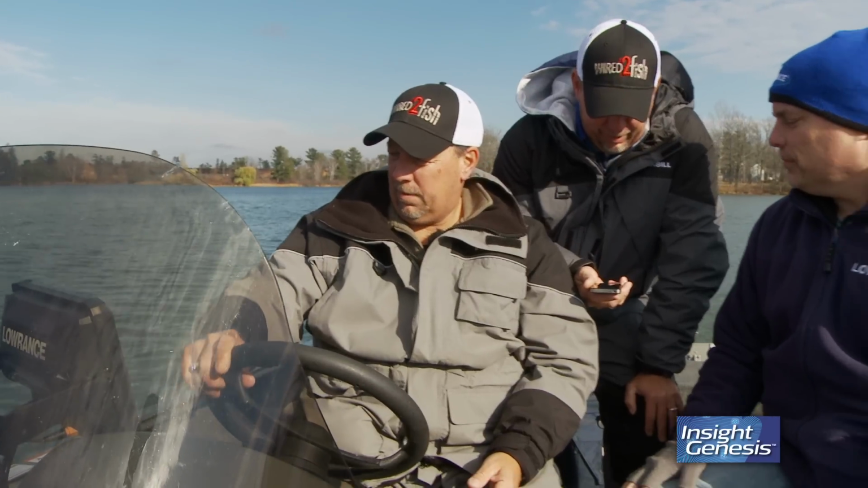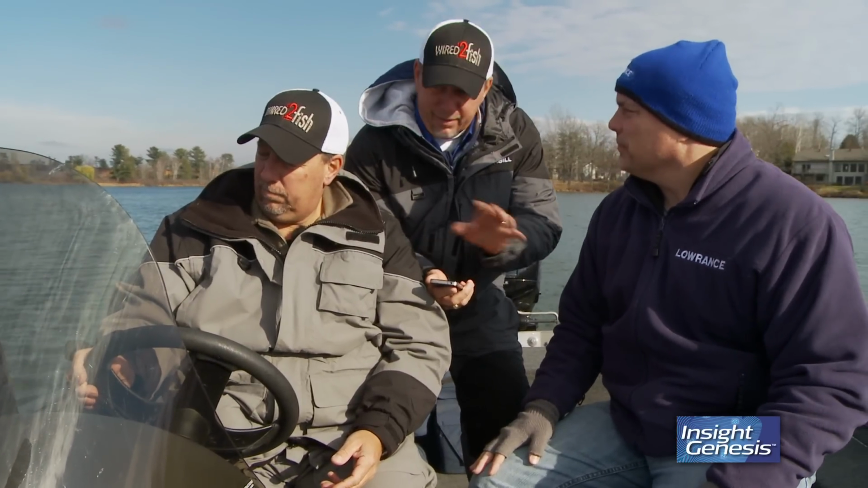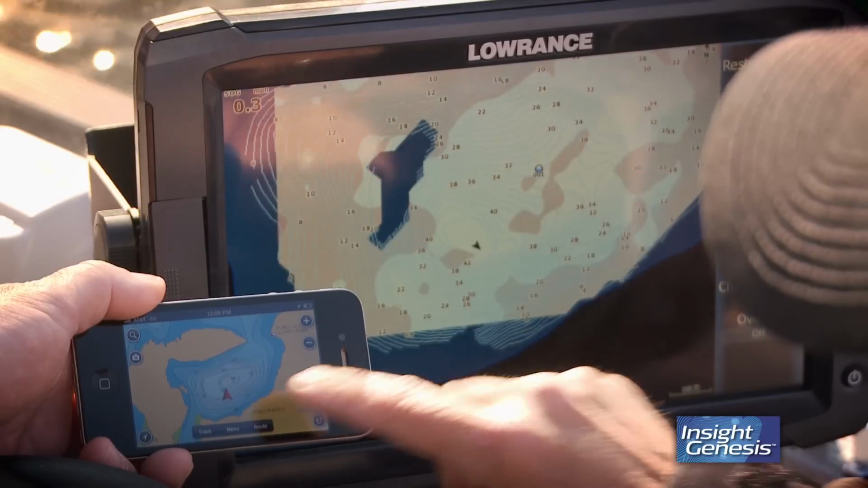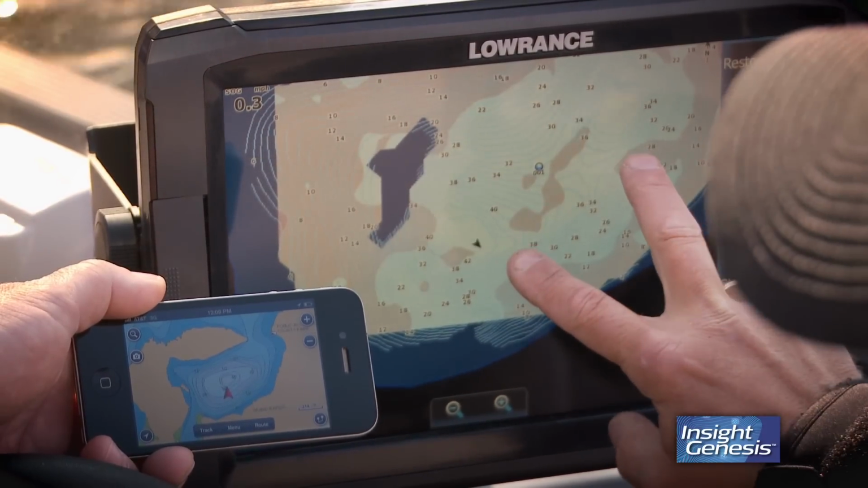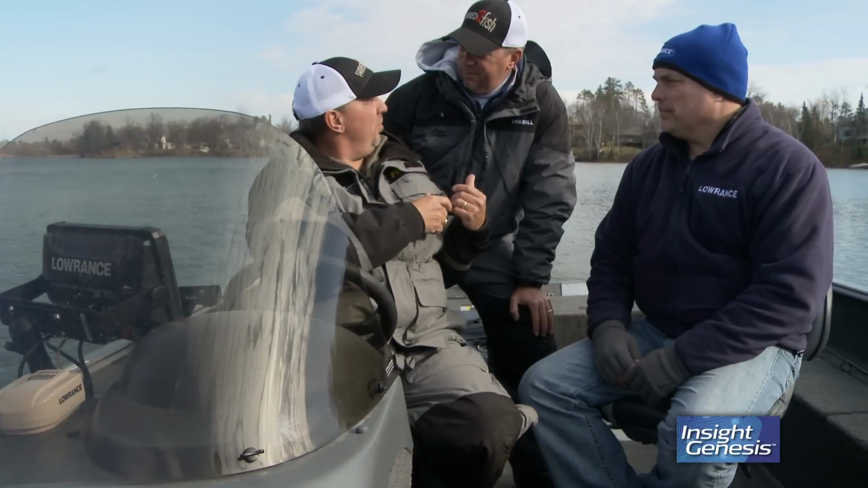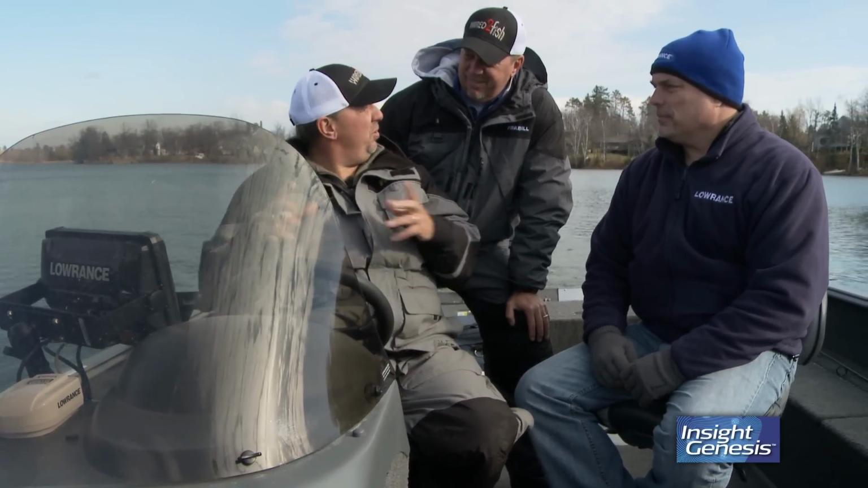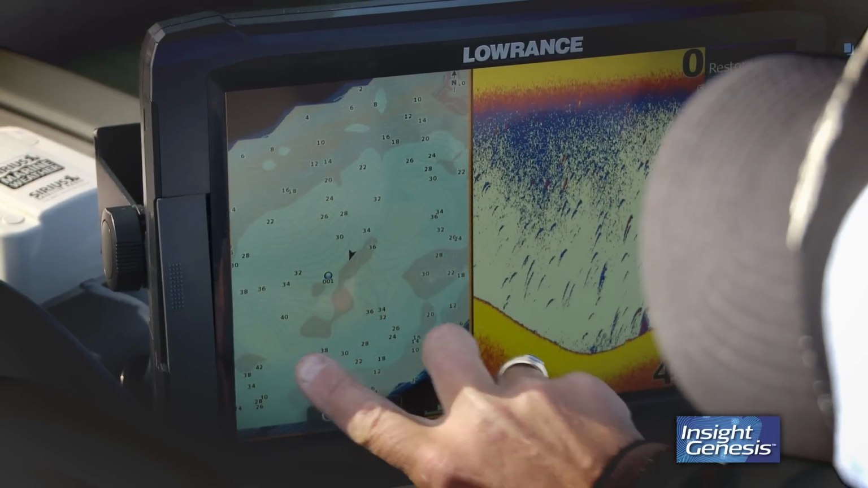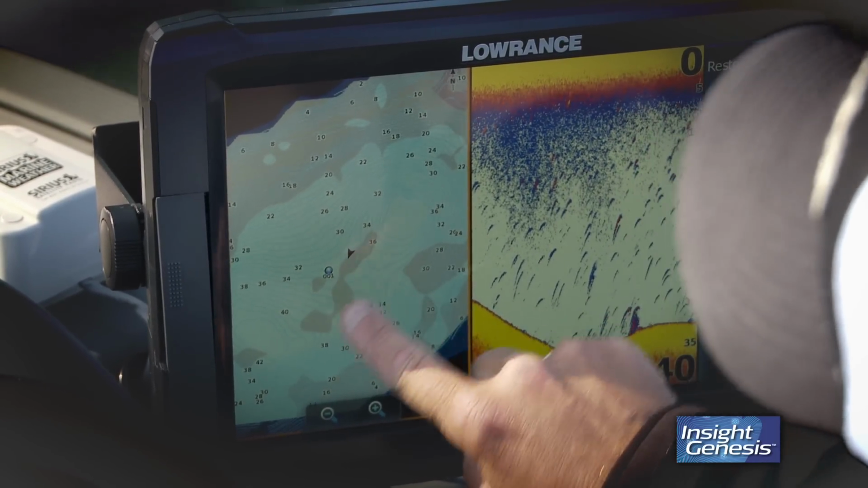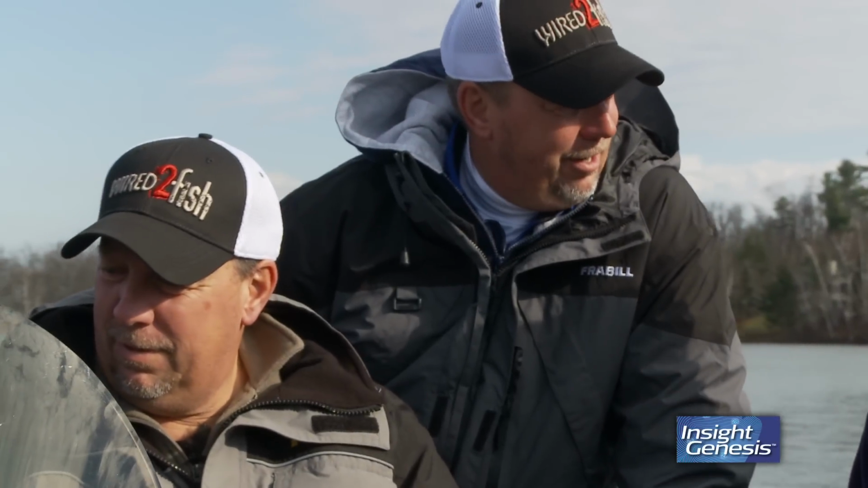What I have here is the generally accepted map that everybody goes by on this little body of water. Through this type of technology, custom-built mapping, it's not even close to what everybody thinks it is. What we originally thought was here, Mark, in regards to just a deep hole, there's 2 different areas here. Yeah, there's 2 basins, and it's pretty refreshing to actually see what's down there.